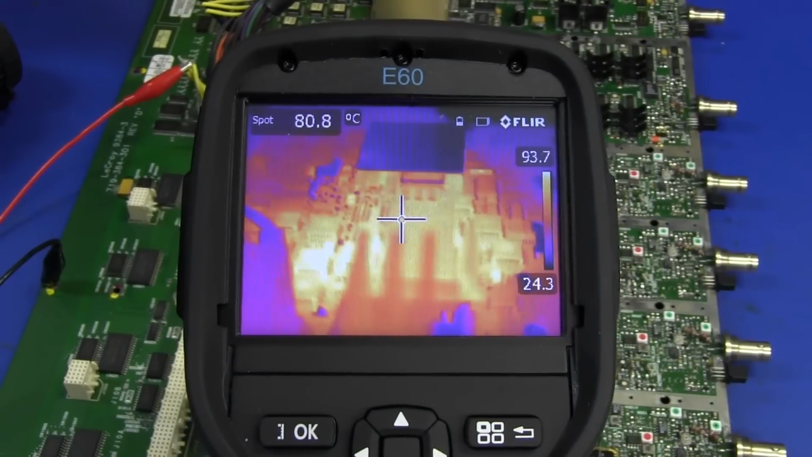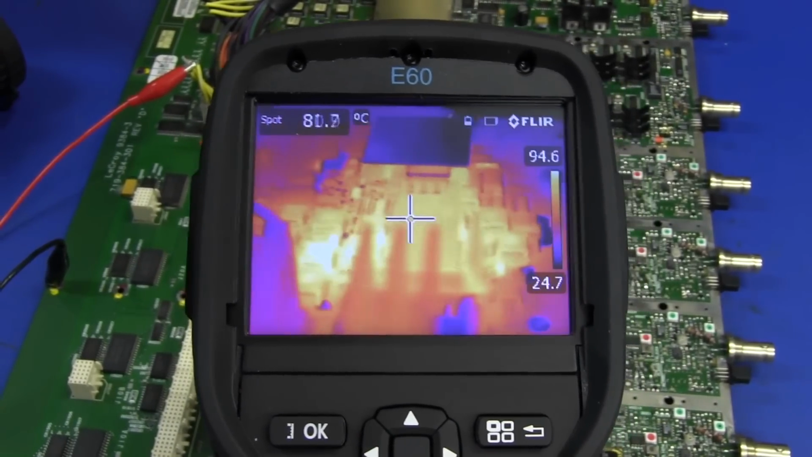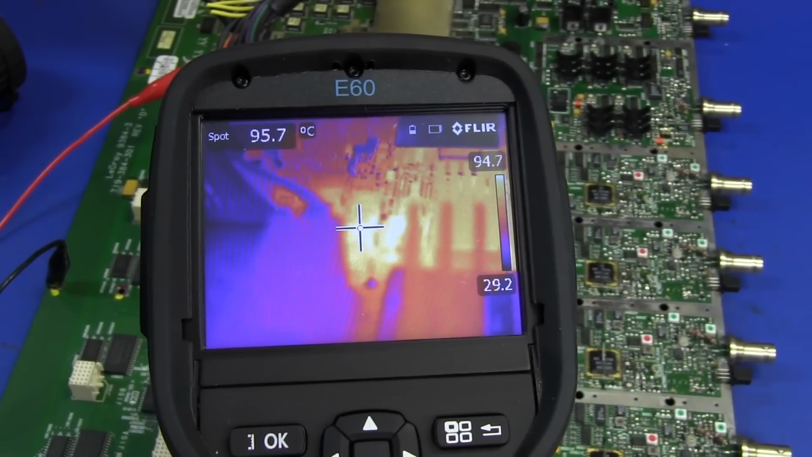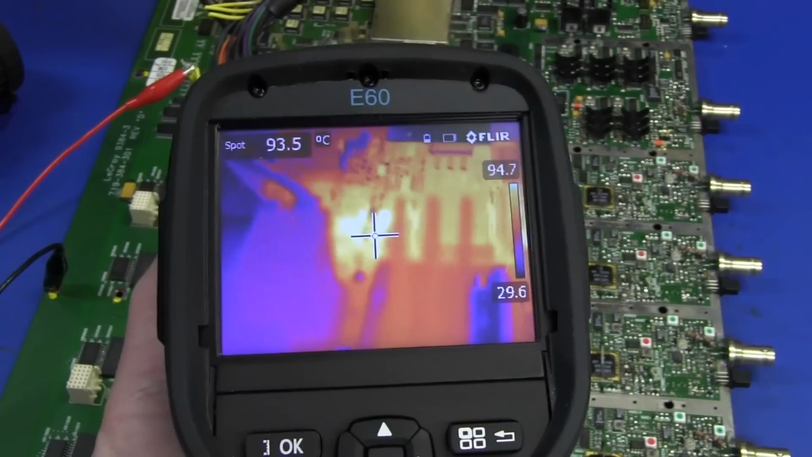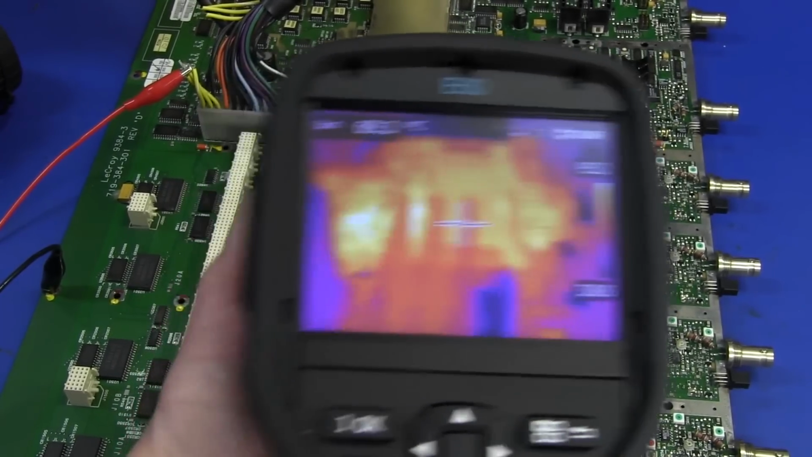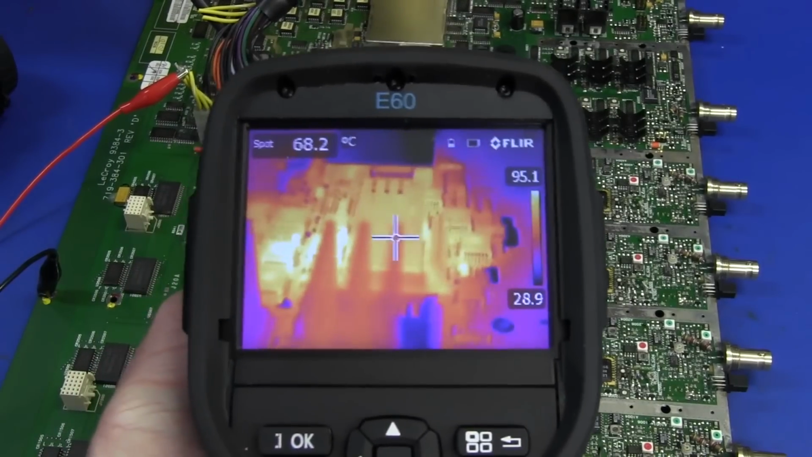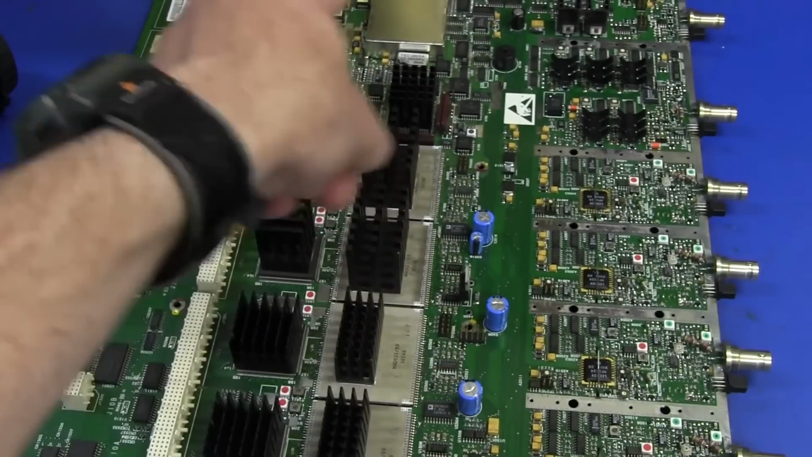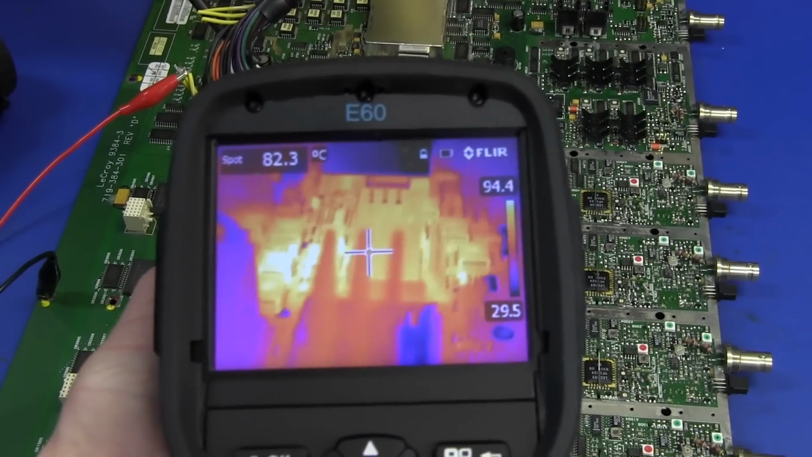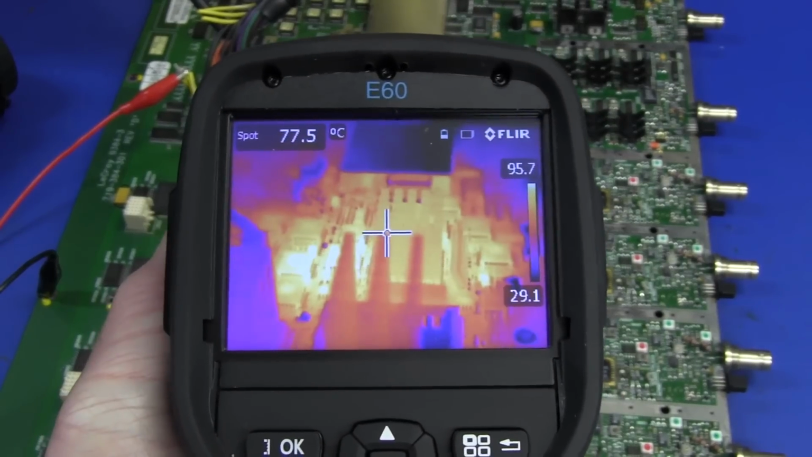Now as you can see, by default it powers on there, and it gives you the center pointer position, which tells you the spot temperature right in the center, and we can adjust our focus there. We can pull that in line. I've got the board down there, and there's a bit of parallax in there. It's not looking down there, it's looking sort of that area up there. So that's what we've got here, and we can focus that, and it is very impressive resolution on this thing.